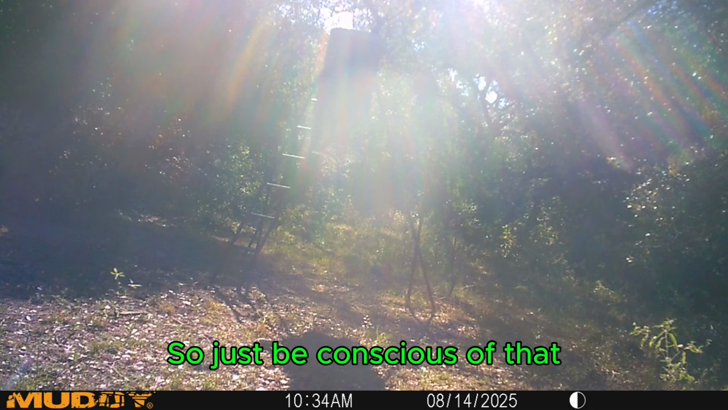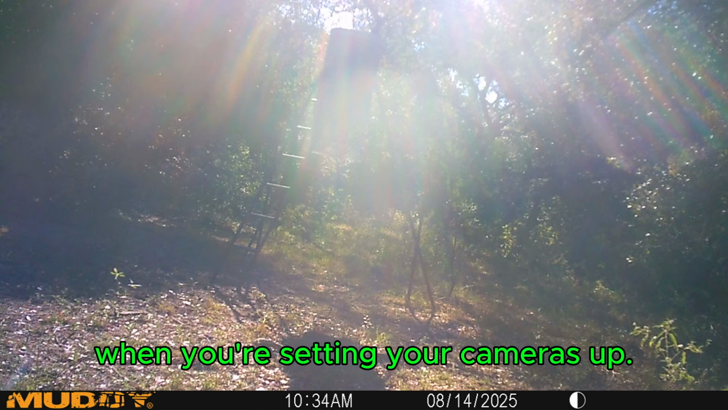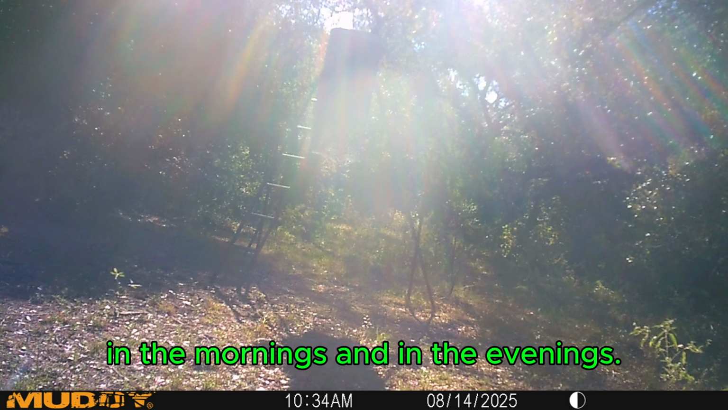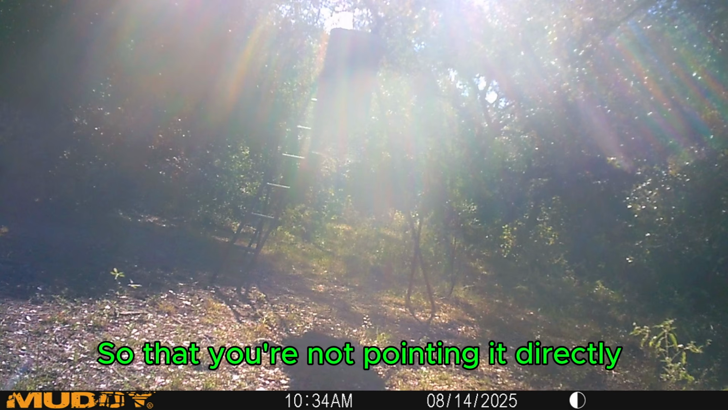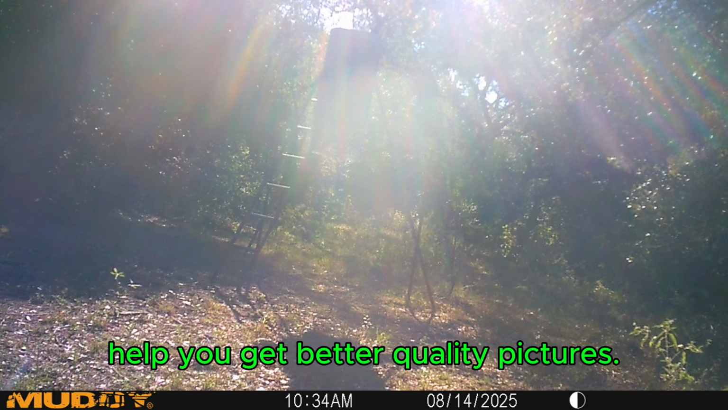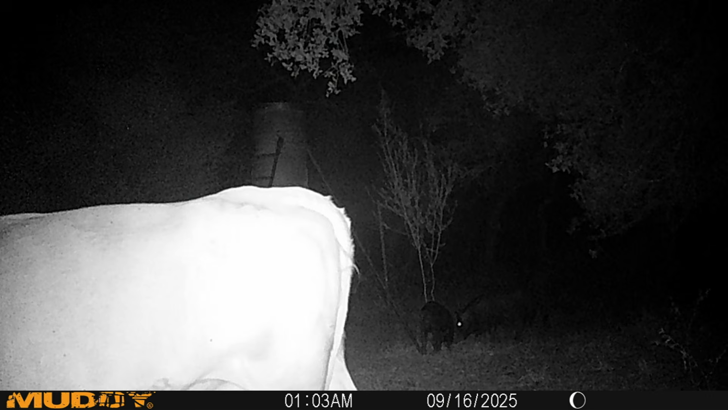So just be conscious of where the sun's going to be in the sky in the mornings and in the evenings, so that you're not pointing it directly at the upcoming or downgoing sun, and it'll help you get better quality pictures.